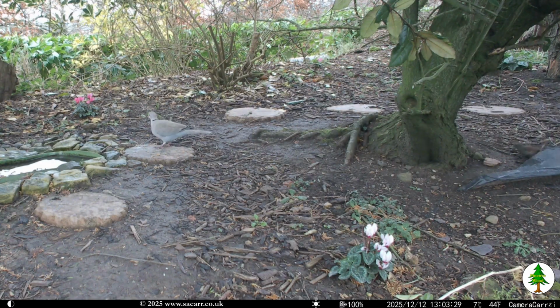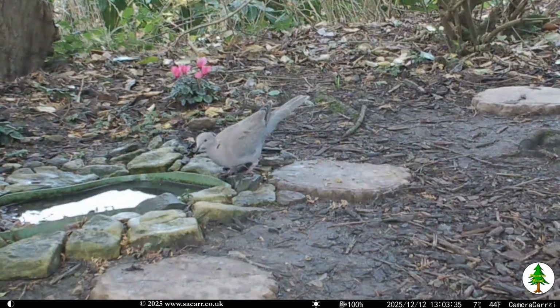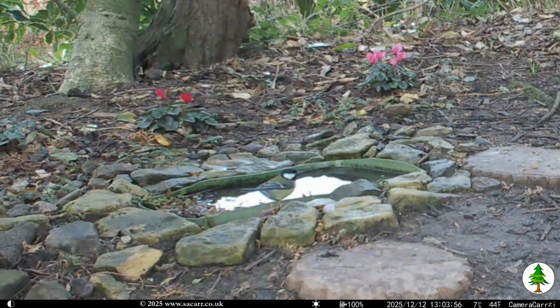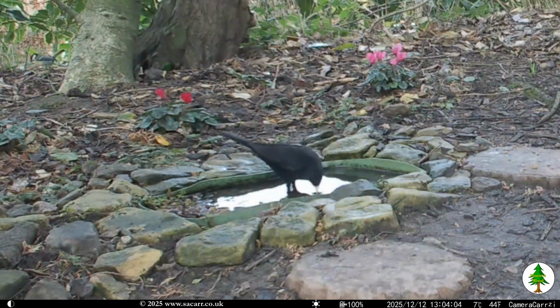Just after 1 p.m, the ring-necked dove and a dunnock were seen around the base of the thorny olive tree. There were a number of small birds flying around the wood, one of which was a great tit, which landed by the pond for a drink. He was chased off by an approaching blackbird and landed again by the cherry plum tree at the back left of the image.